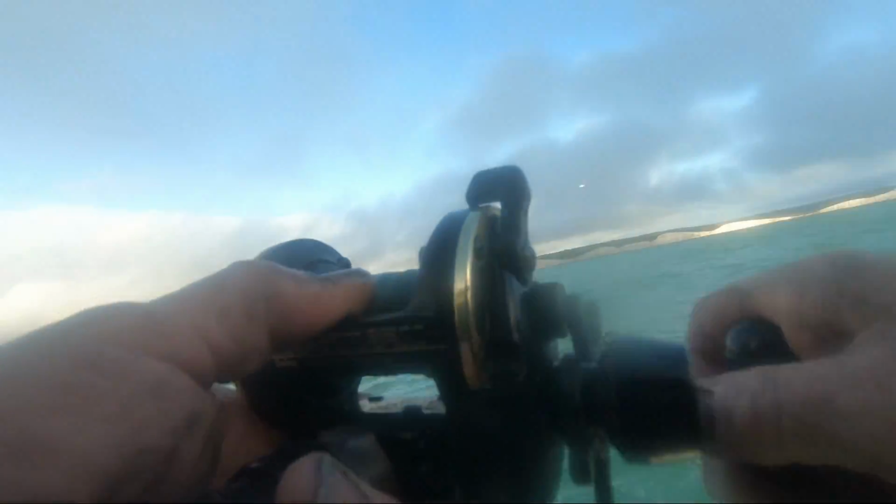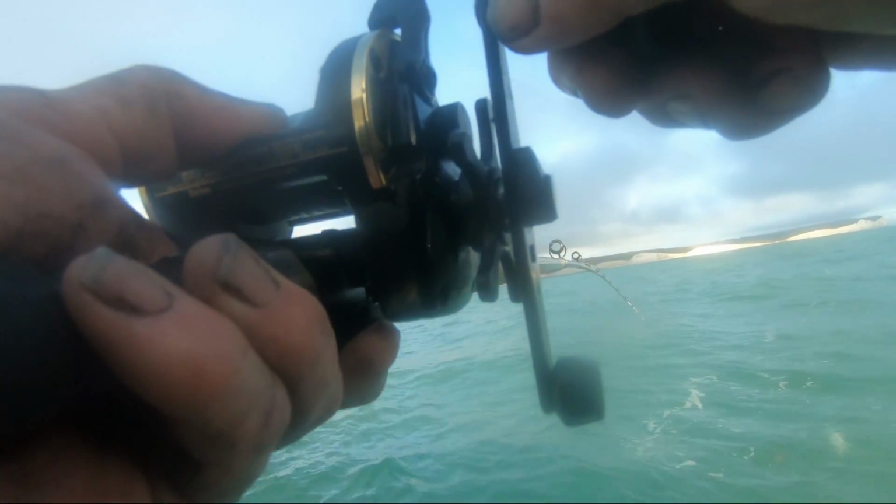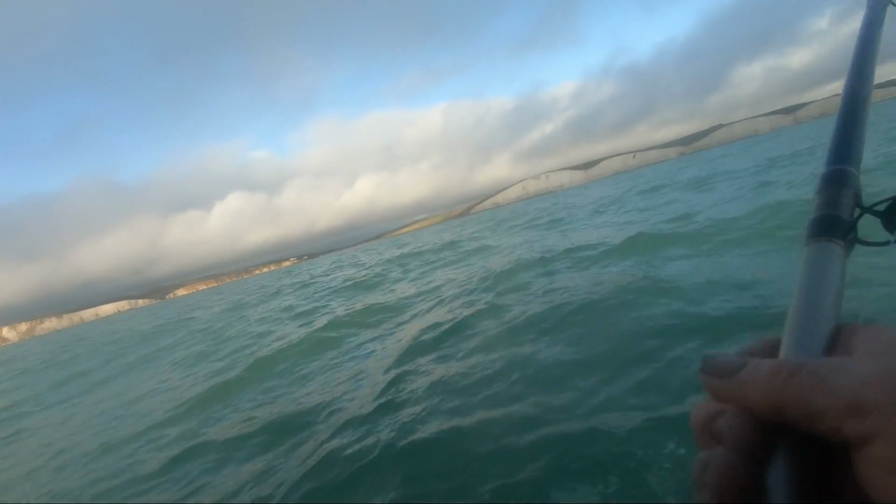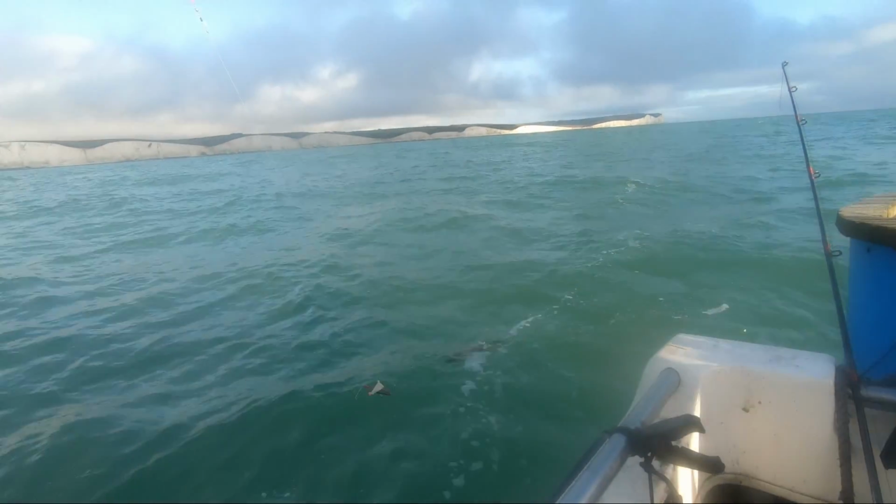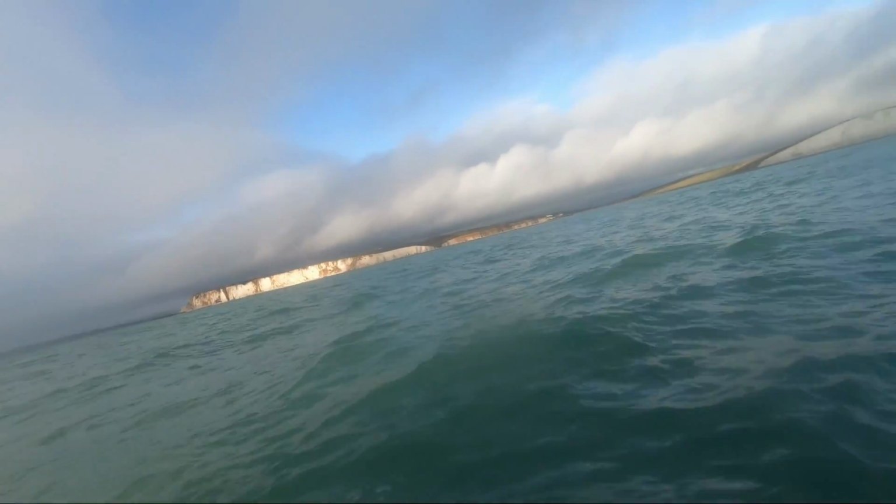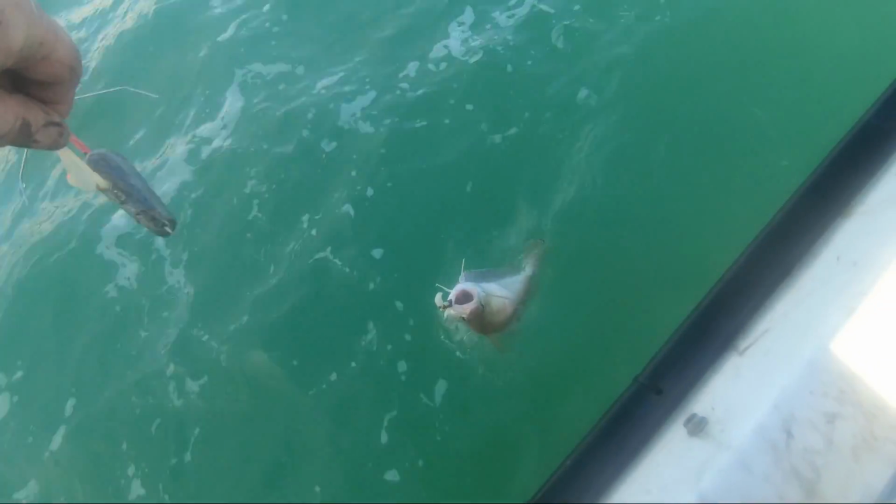I was going to say a big dogfish, but oh, blimey! This has got to be some sort of national record pouting. Look at the size of that! I mean, it's not the target species by any means, but it's definitely in the Granddaddy stakes. Look at the size of it!